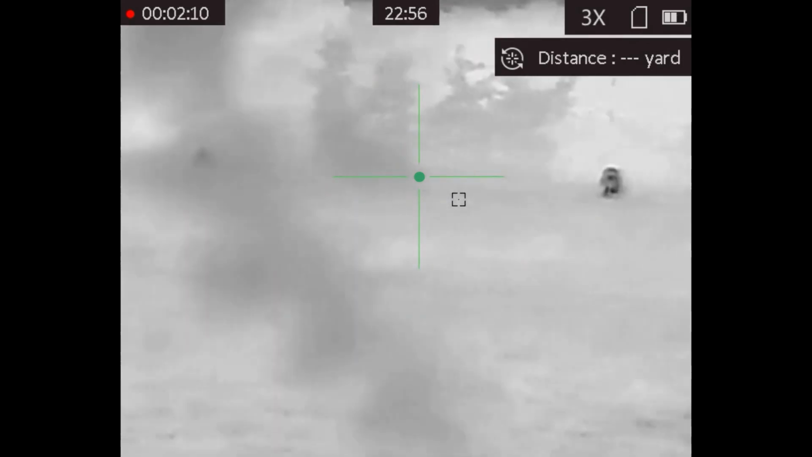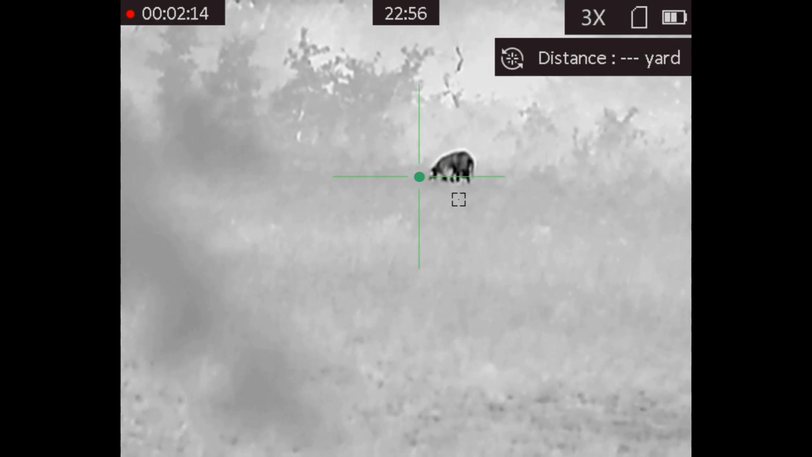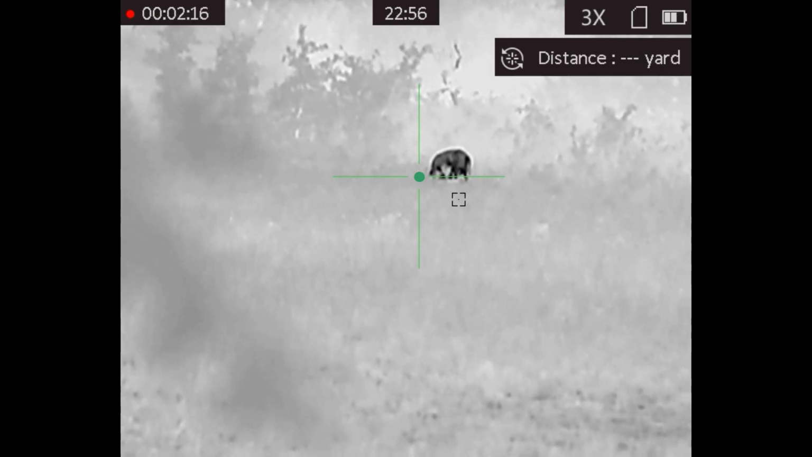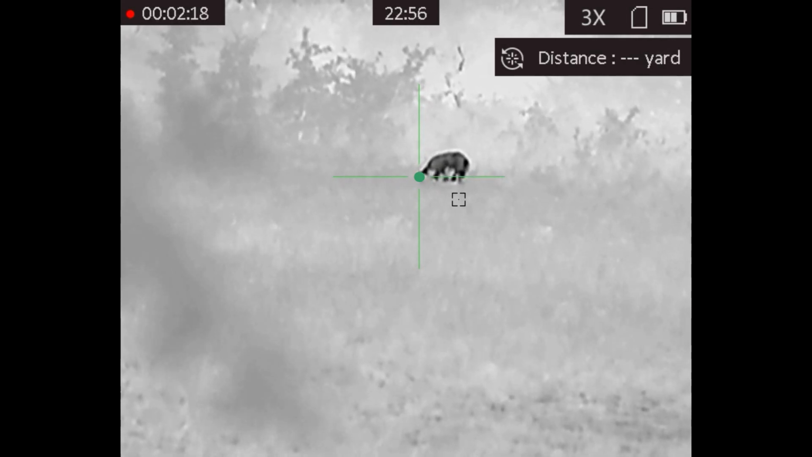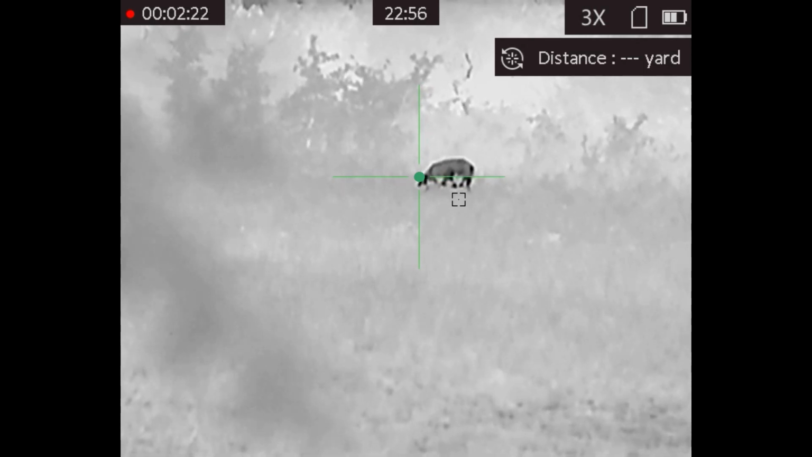And so I've added a center dot that's about the same color to show you better where he's aiming, because it's easier to see on video this way. He can actually see it pretty good in the scope. The crosshairs are brighter in the scope, but they do not come out on the video very well.